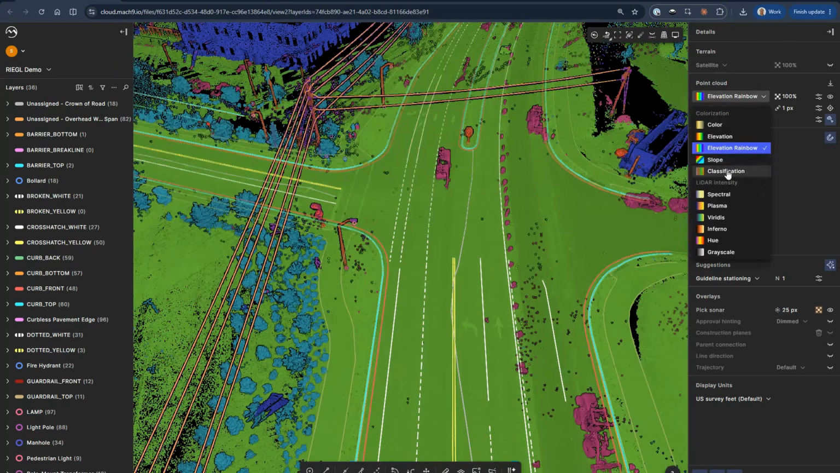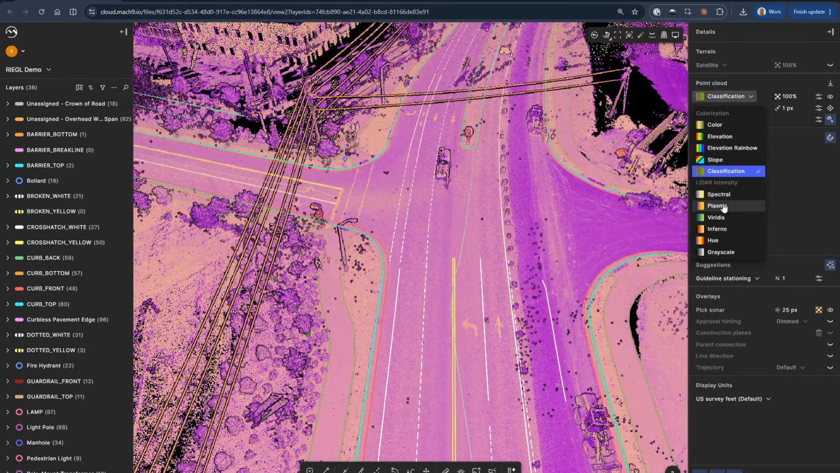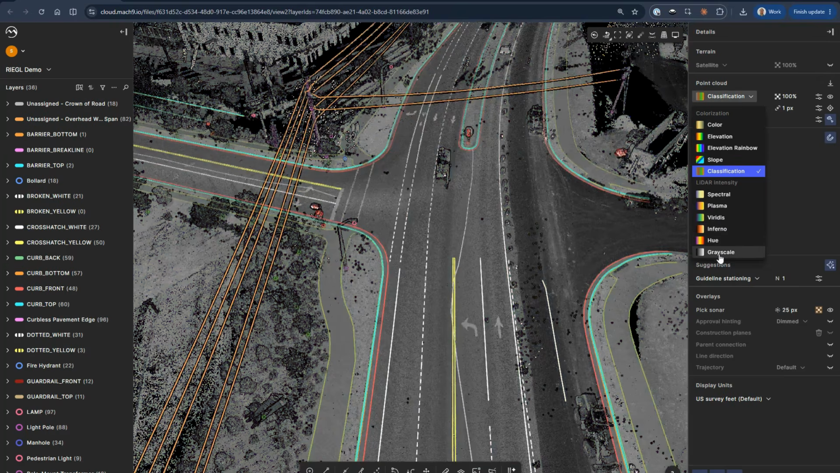We also have classification. We classify data sets on upload for our users. We're also very unique in that we will also work with and allow any classification that you provide us. So you have kind of the best of both worlds. You can go between the two of them here. And then, of course, those different intensity views that we were looking at already.